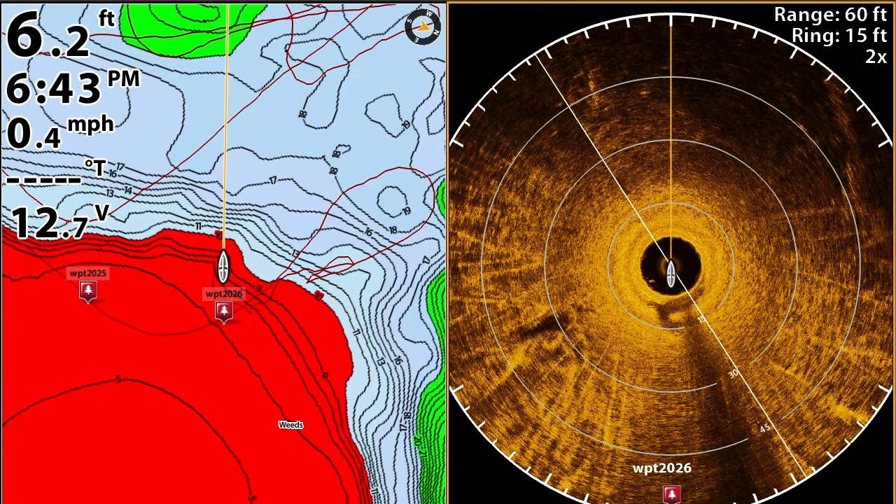Now this is where things get a little bit interesting, because you can see where I marked a brush pile. This is the waypoint emblem symbol I use for brush piles. You can see where I marked this on side imaging.